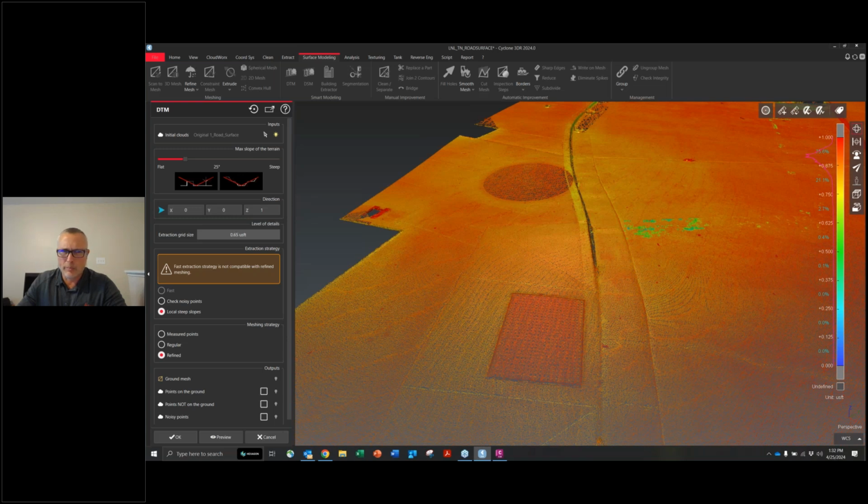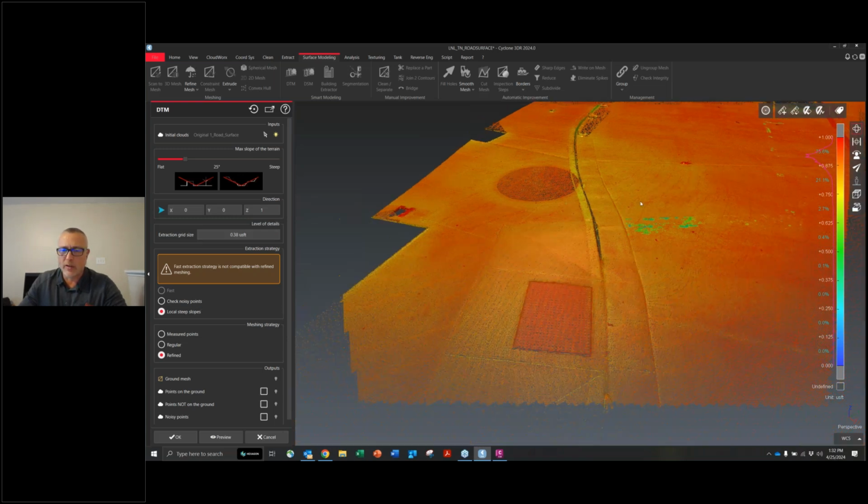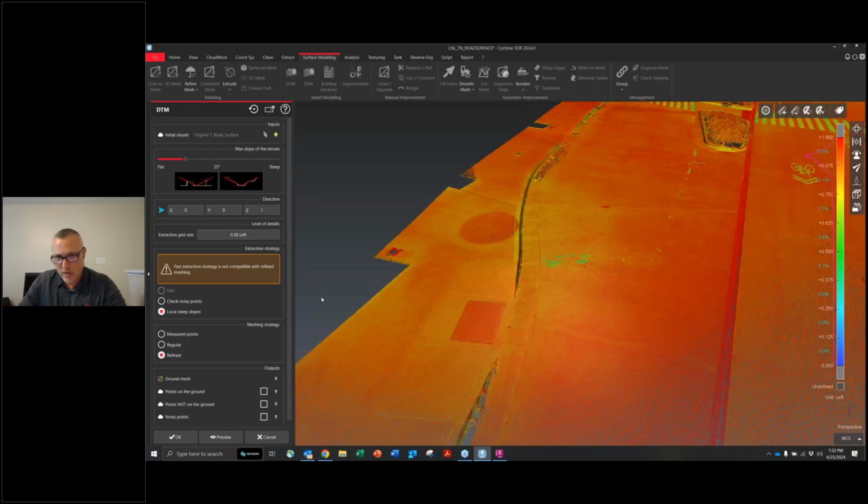I usually go below 0.4. It's helped me find that curb. Again, use local steep slope because I know this is fairly clean already, but I know it's going to have some jumps here on the curb. I don't want to lose that. Refine. I'm not going to worry about splitting the ground, but I want my mesh based on my ground surface.